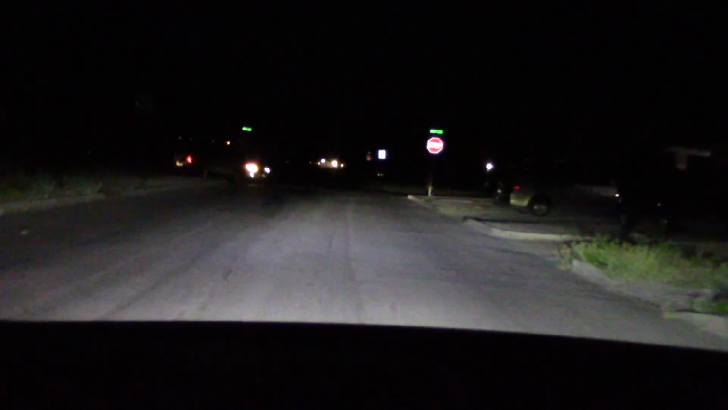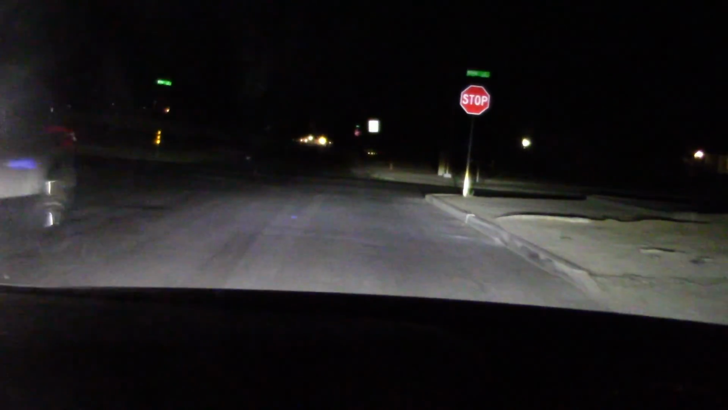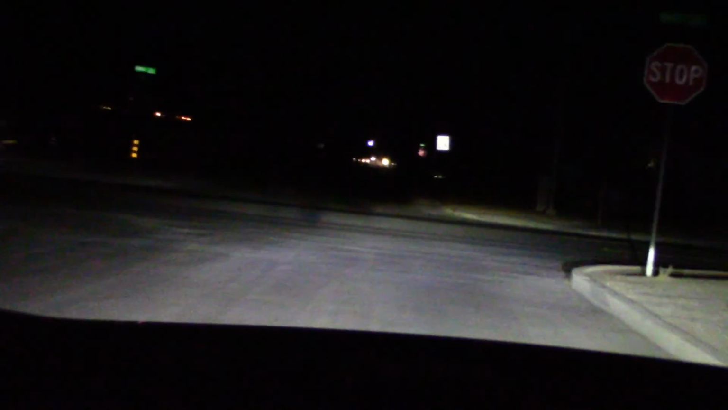And the people on YouTube that test these cars, they drive them at night. They know these headlights aren't that hot. Why don't they say something? Because they're shill testers, that's why. And here we're reaching out to around 30 feet.